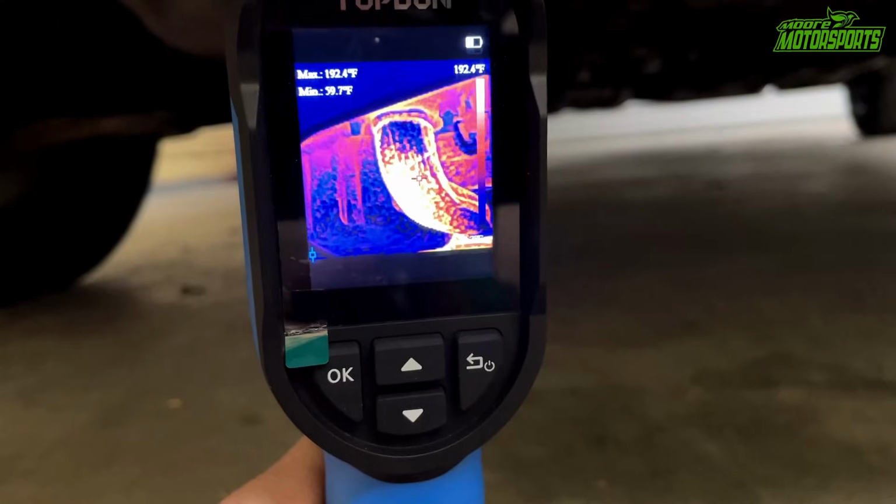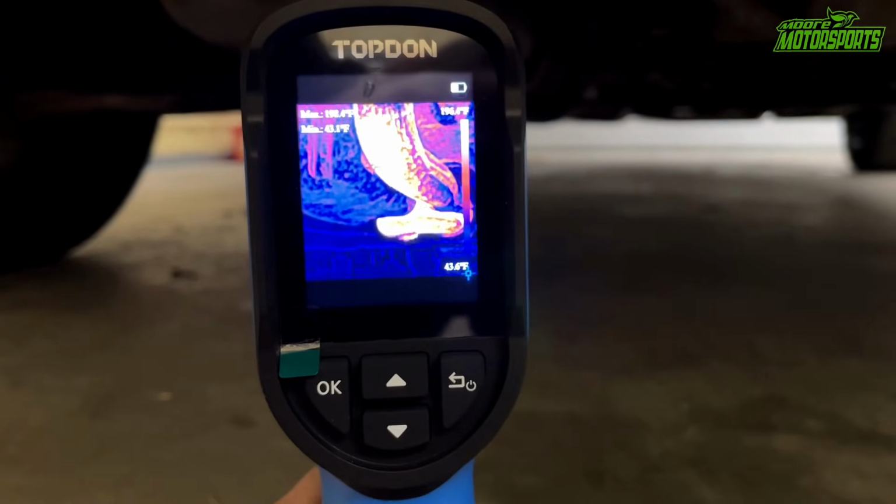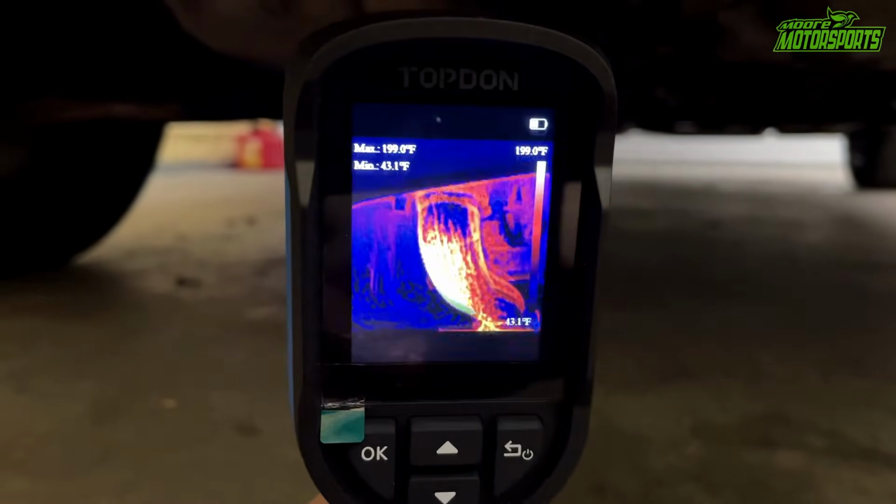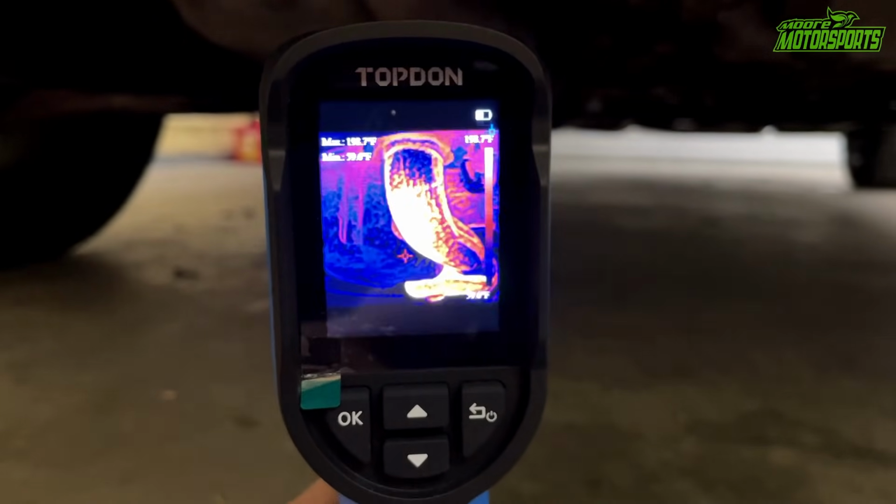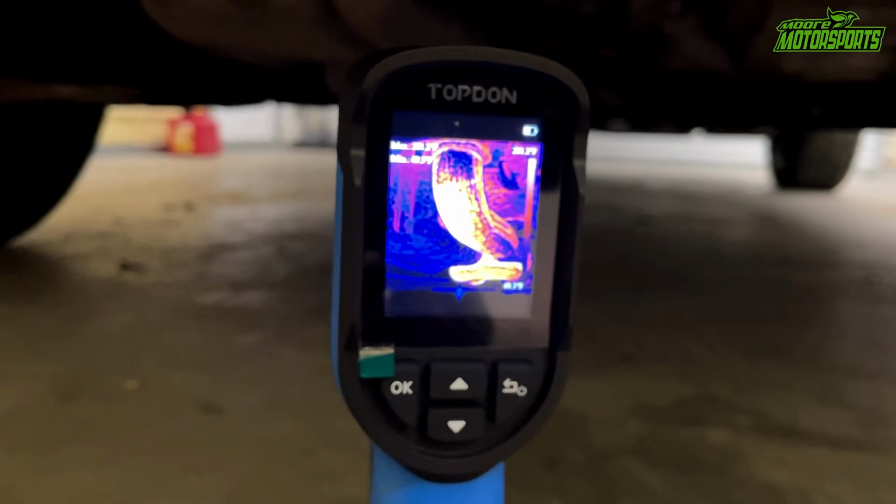On catalytic converters, like our Acura MDX here, it has two front precats and then the middle cat. You could see which cat's getting hotter, and that would let you know which bank is having an issue or if the catalytic converter is failing. Sometimes it doesn't throw a code when that happens, so you could definitely use it for something like that.